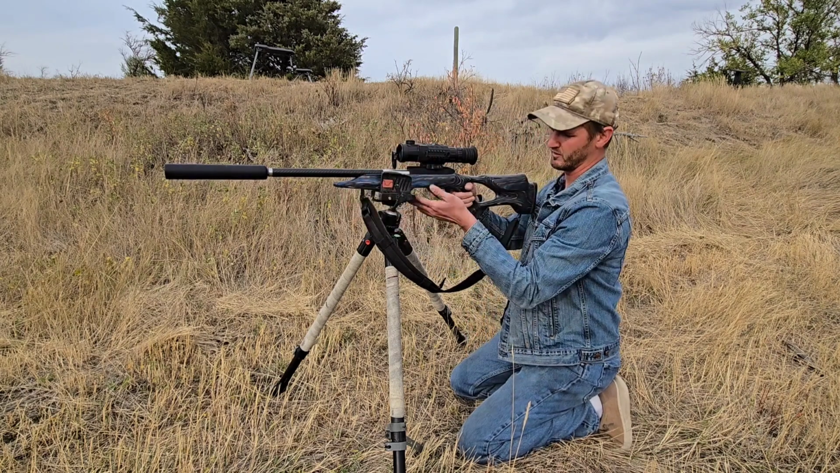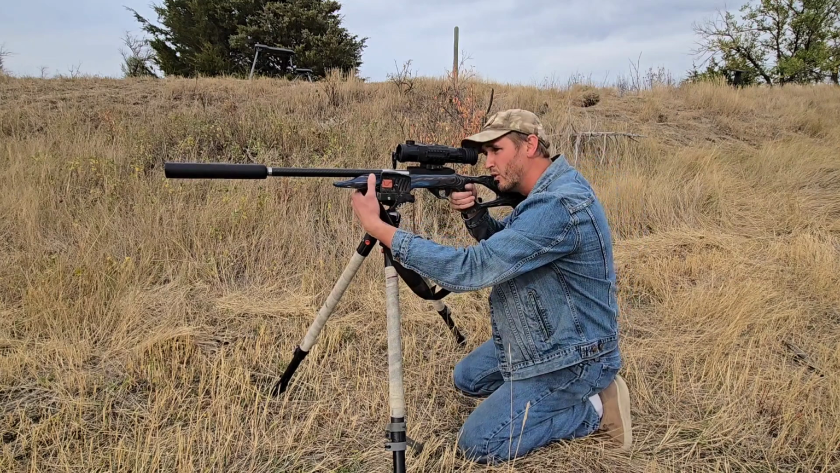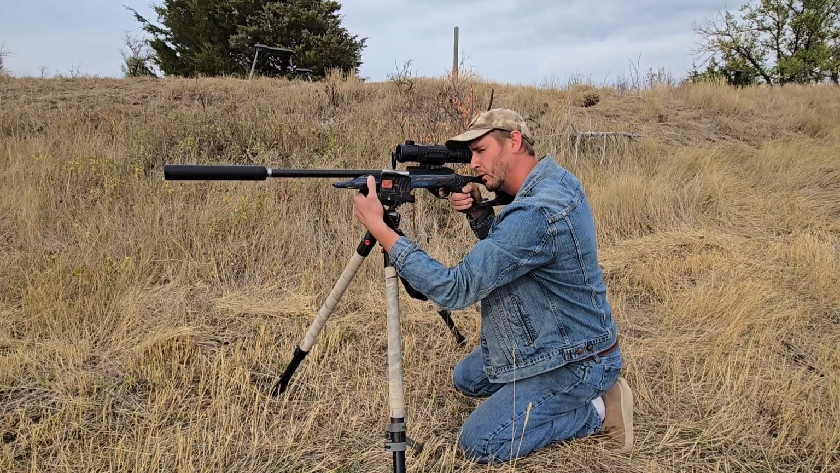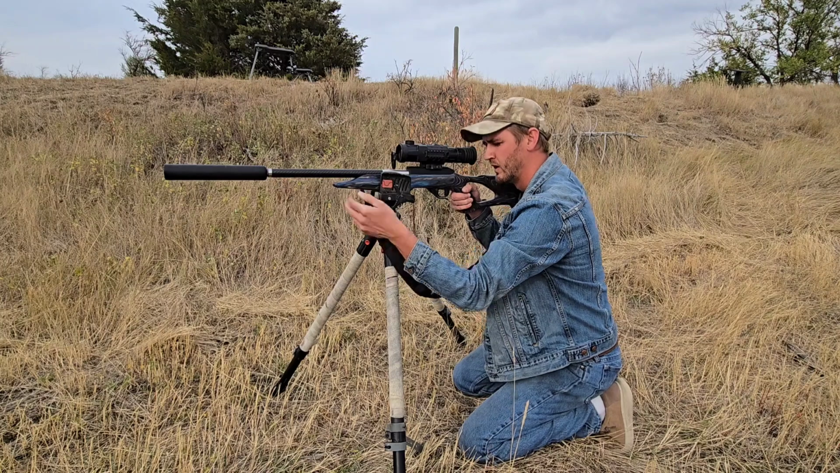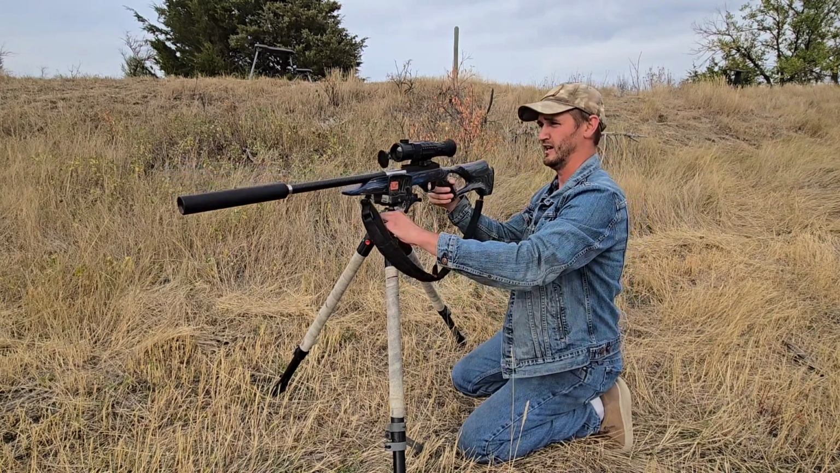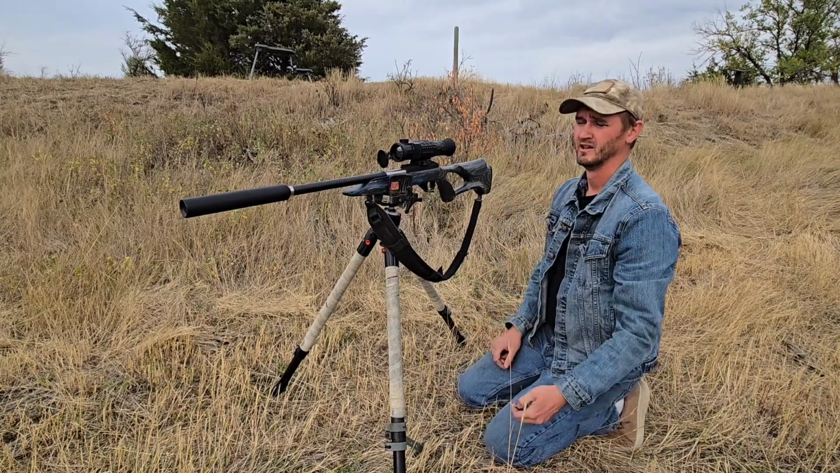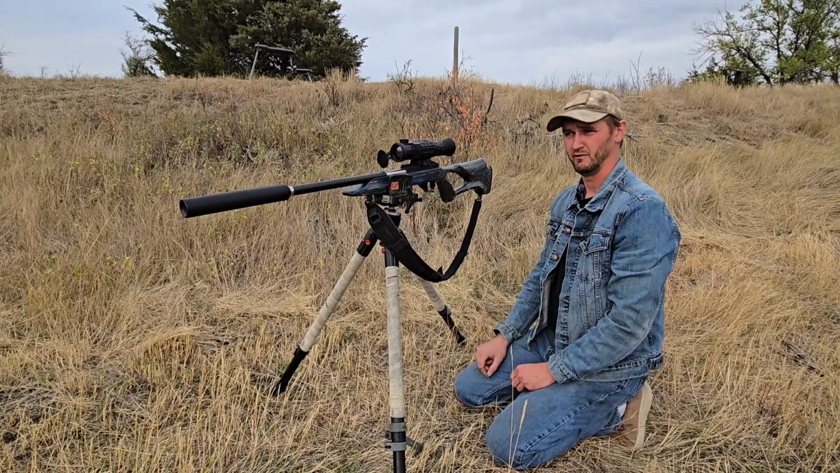All right, everything's focused. Got a new mag in there. Only 9 rounds, but we're gonna shoot 2 more. We'll go down and check it one more time. I wasn't very happy with that second shot, but we'll go check it anyway and see what happened. One of them was definitely a flyer.